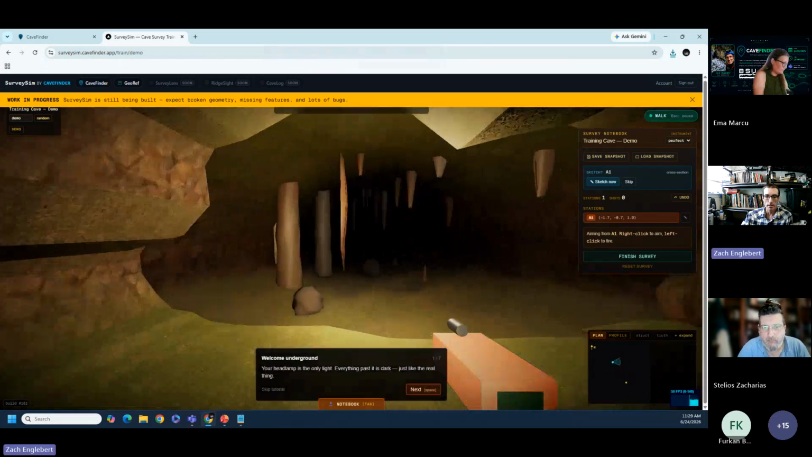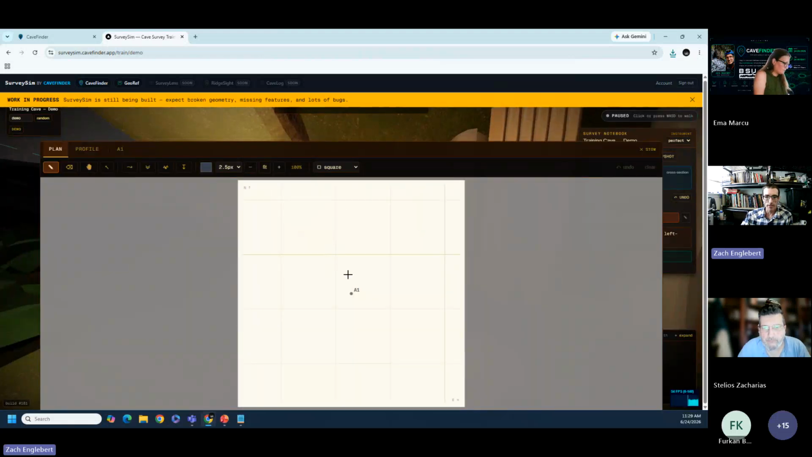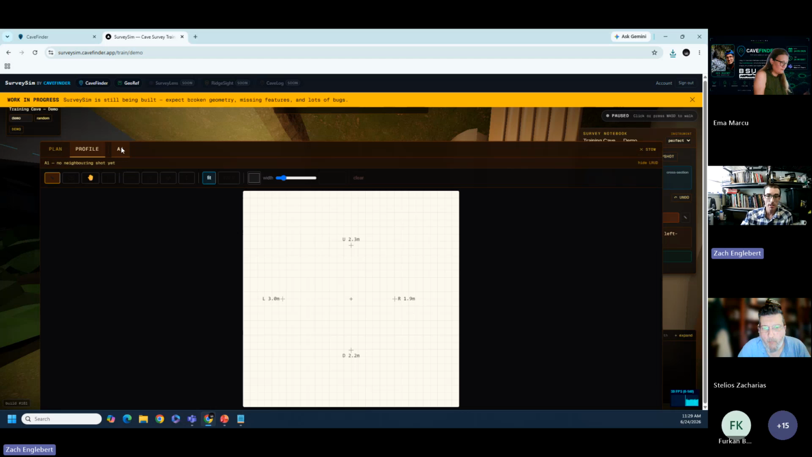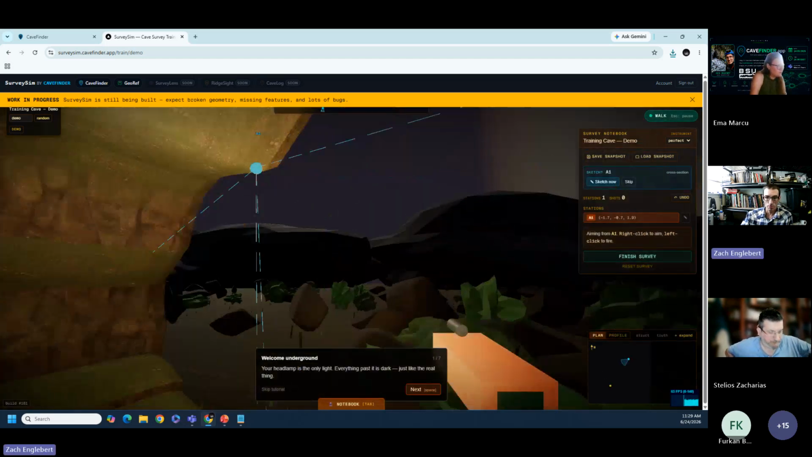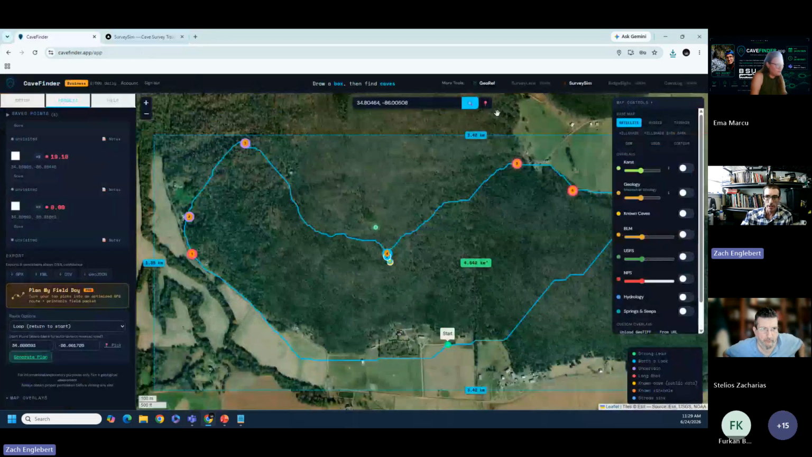And I messed up a little bit, but that's just because I'm not a good surveyor. Anyways, this actually has a working sketch map. As you shoot the survey stations, you can sketch the plan, the profile, and section views. I think this is cool. Nothing like it exists yet. It's available for free on the CaveFinder website. Check it out if you feel like it.